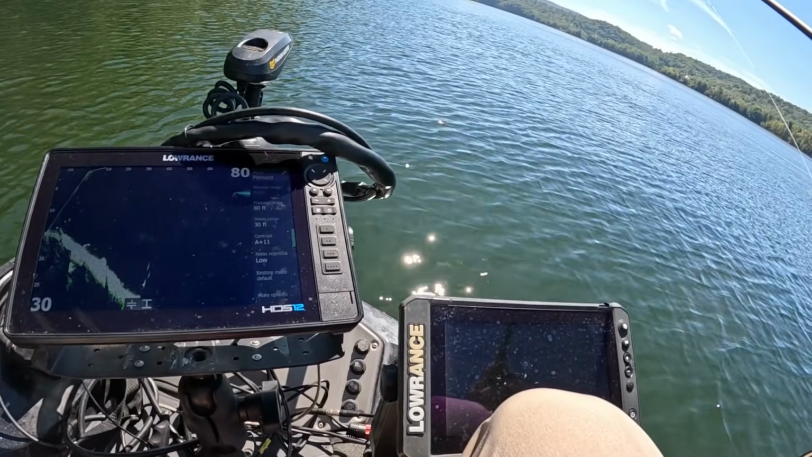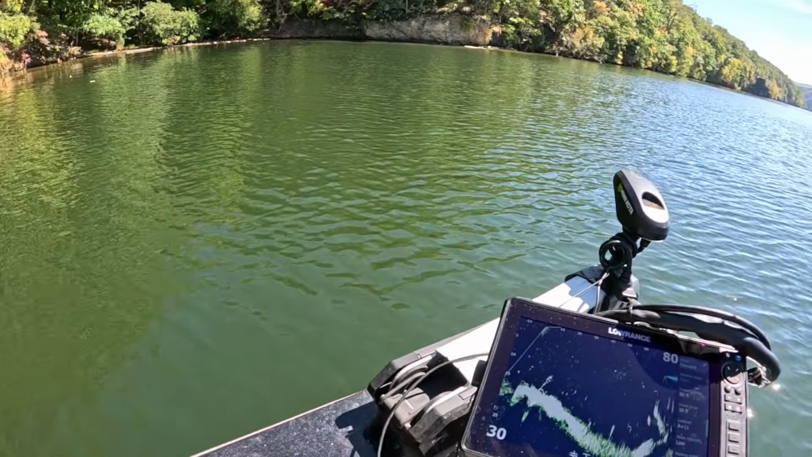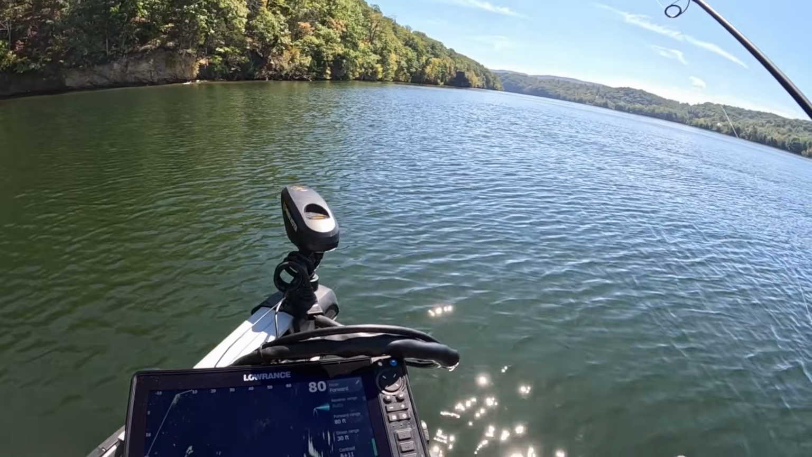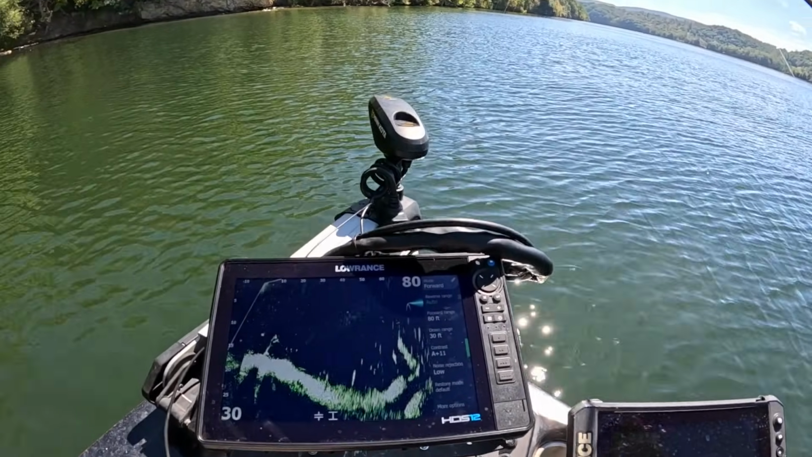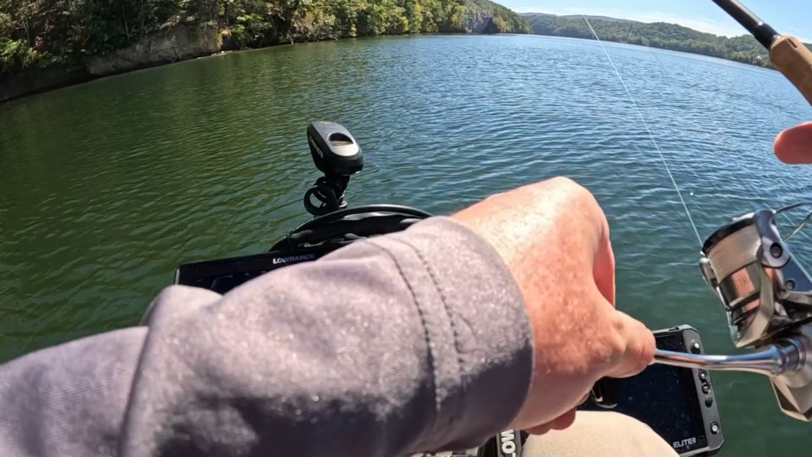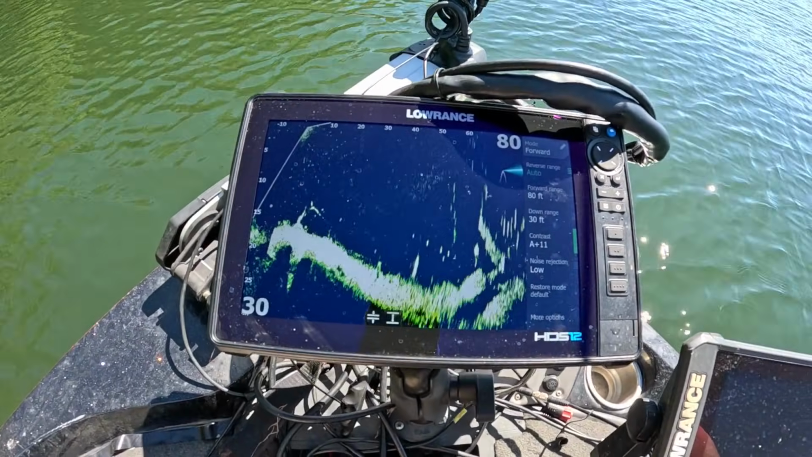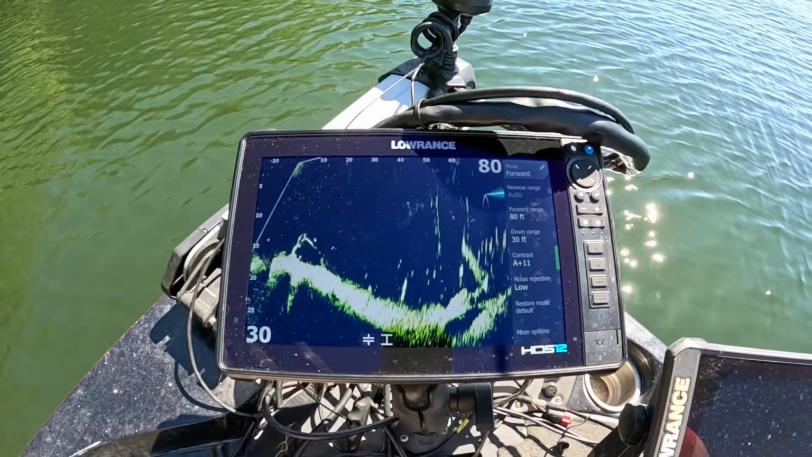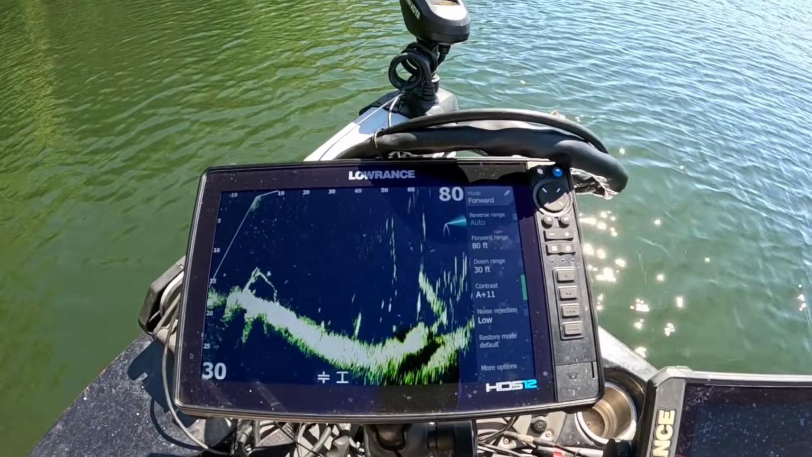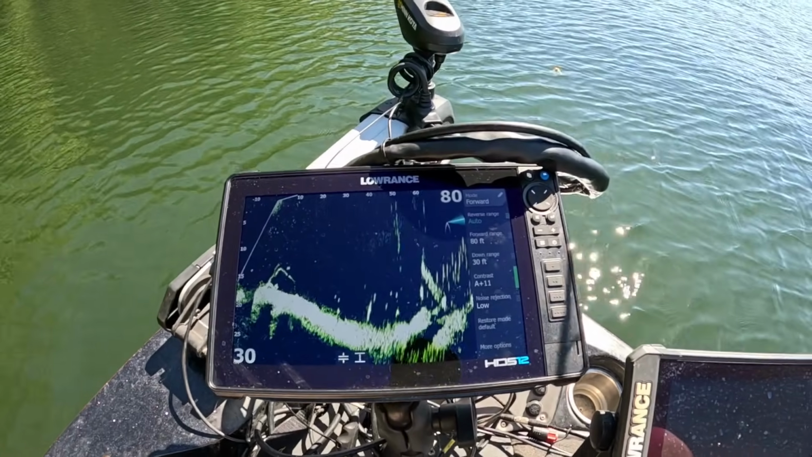If you're on flatter contours, you can go shallower, but it zooms in, and this is not a big bait, so it makes it show up better on your forward-facing sonar if you bring your range down to like 80 feet or 70 feet or something like that.